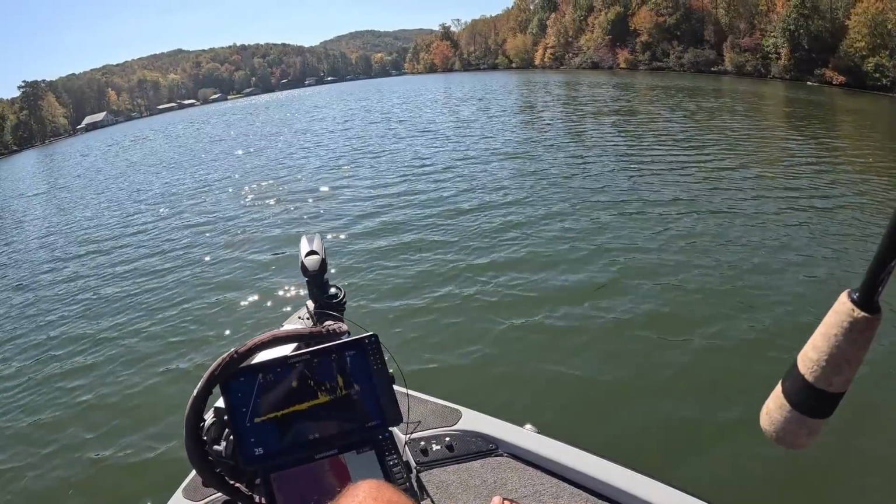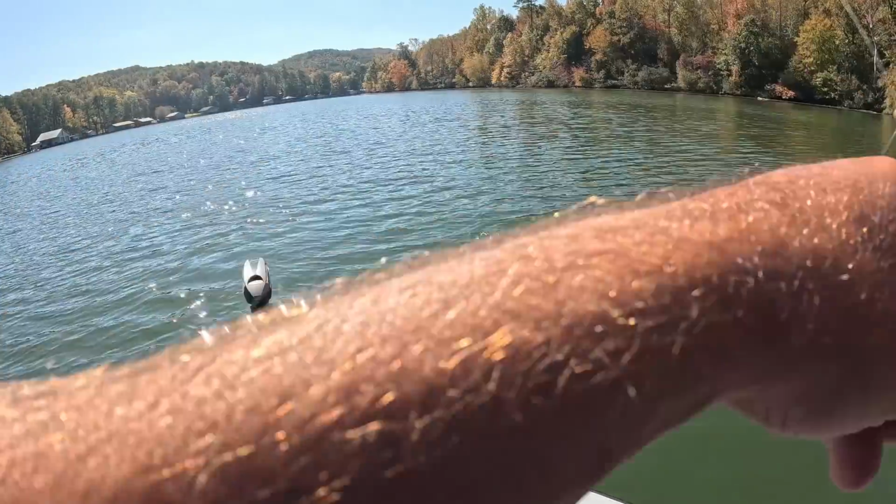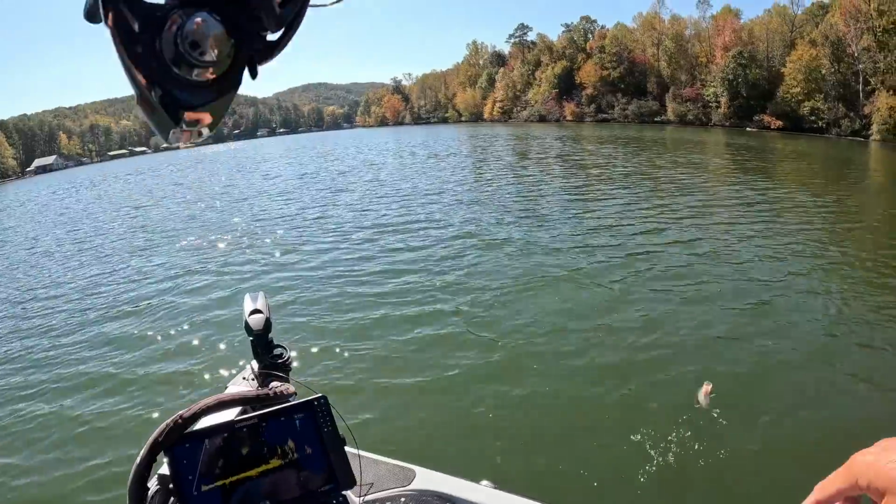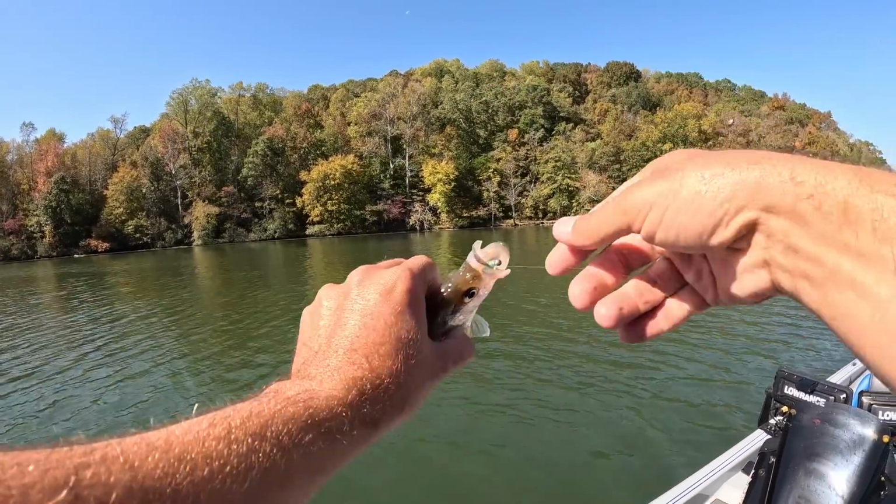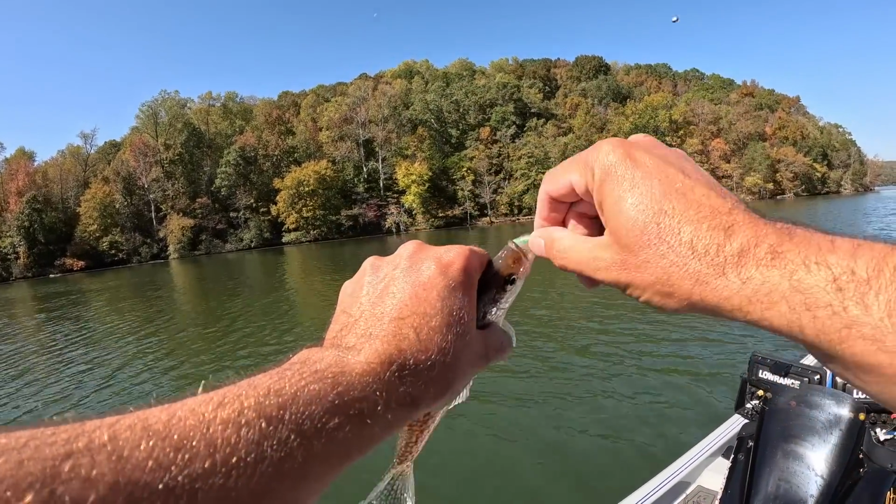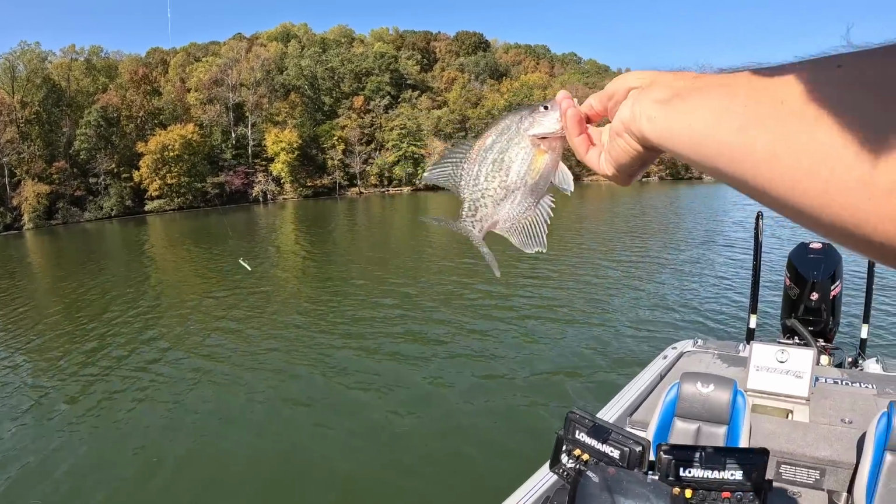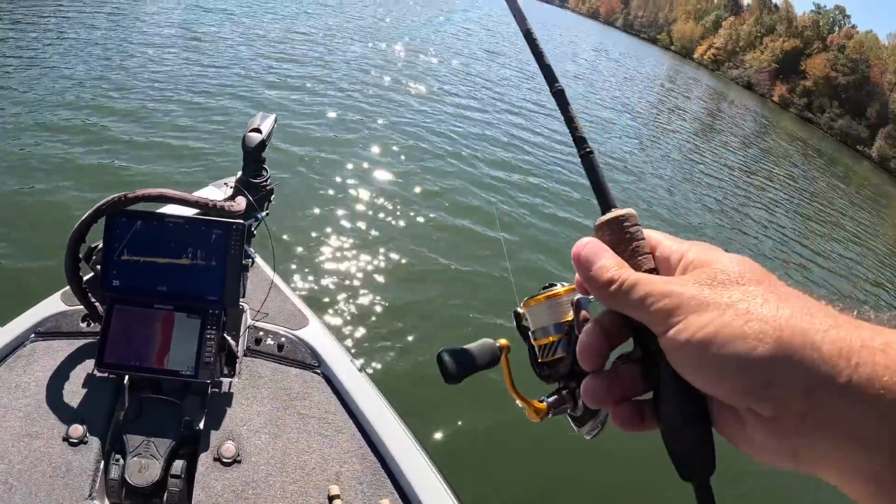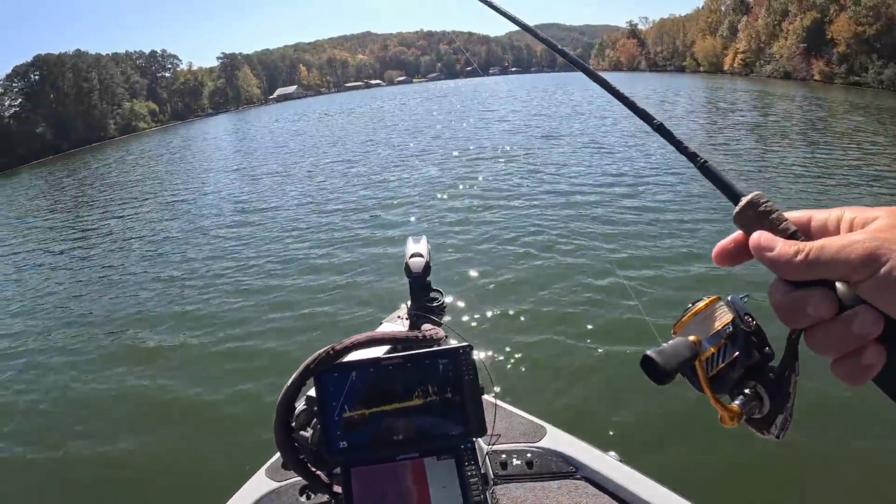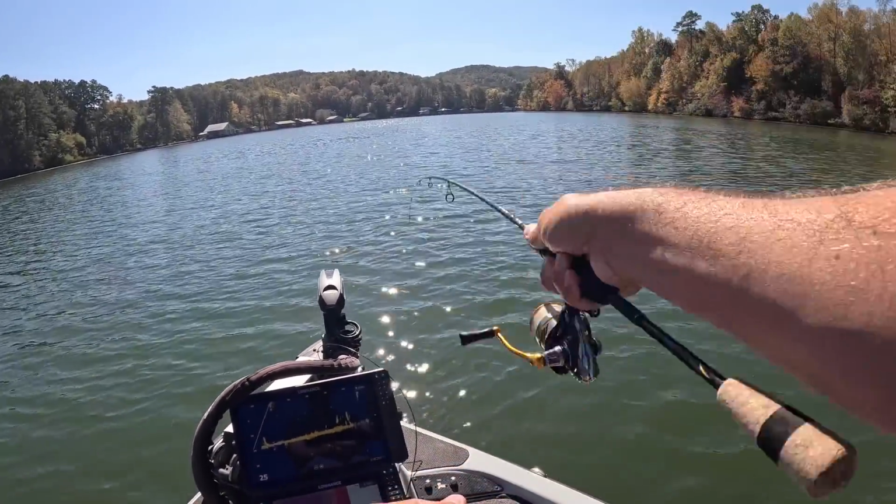There he is. That's a crappie. They ain't just everywhere today. I'm gonna keep me a few of them today, maybe about 15 or so. They only got to be 9 inches. I'm in Alabama today. They only got to be 9 inches down here, and typically I don't keep a 9-inch crappie because you don't get a whole lot of meat off of them.